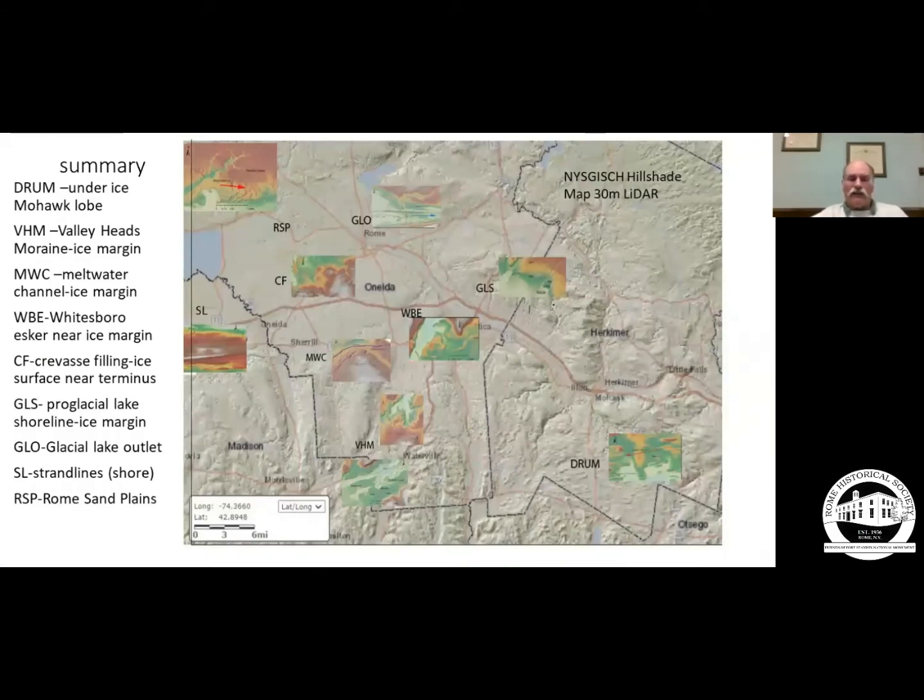So let's finish up and summarize. We started out in the southern area with the valley heads moraines, marking the one still stand of the ice or re-advance of the ice. The Drumlin field in Herkimer County to the east of here, indicating direction of ice flow from the east. And then as we moved back, the ice margin stopped at the top of the Appalachian Plateau, leaving this stranded